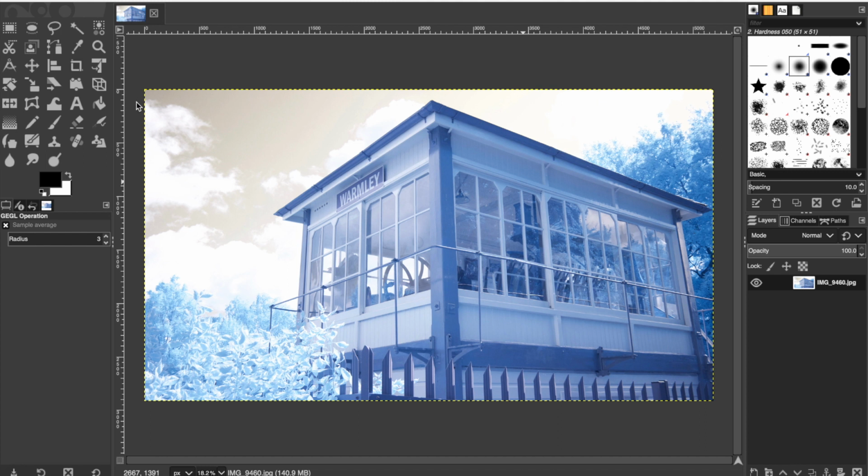So this is our infrared negative. I took it on a 590nm camera, and now what I've got to do is take it from the negative and change it into its proper colours. How do we do that? Because for the second it's looking pretty god awful.